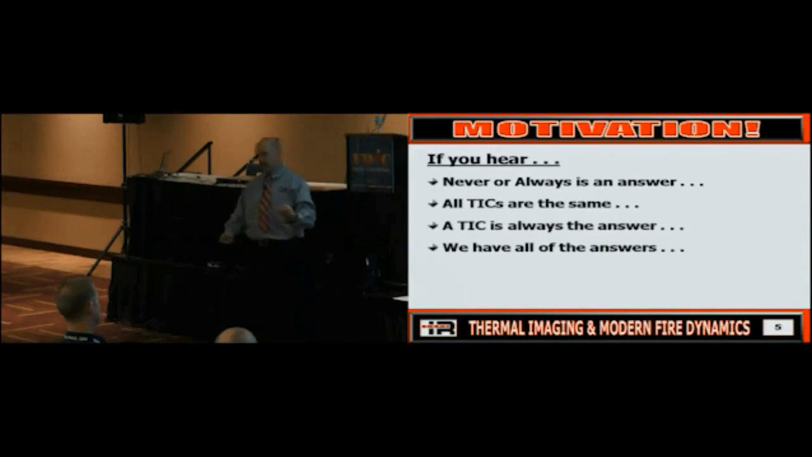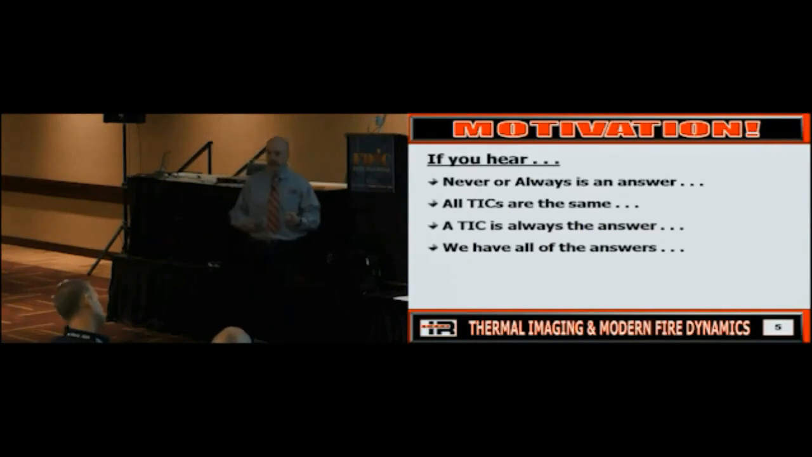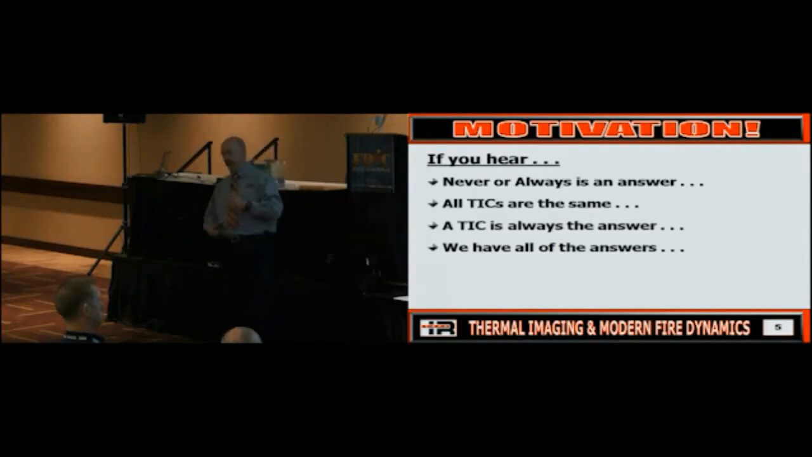A thermal imager is always the answer. There's that word always, so you can throw that one out. No, it's not. It is not the magic silver bullet. It will not save you every time in every incident. So we've got to know when it will help. I also don't know when it's not. And then we have all the answers. I don't pretend to have all the answers.